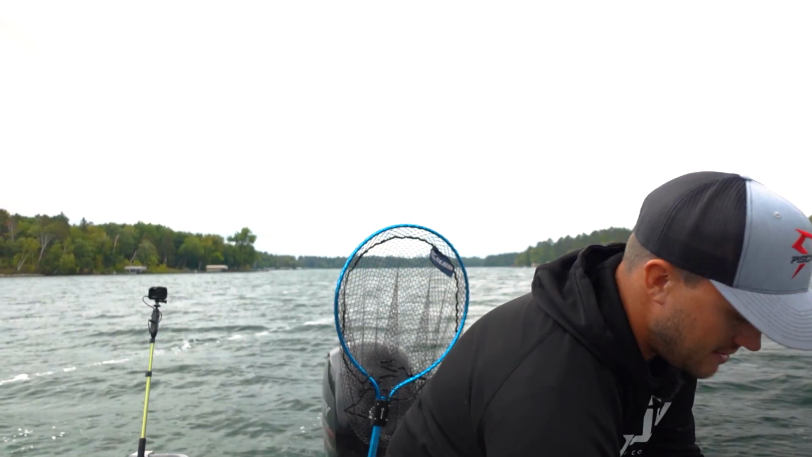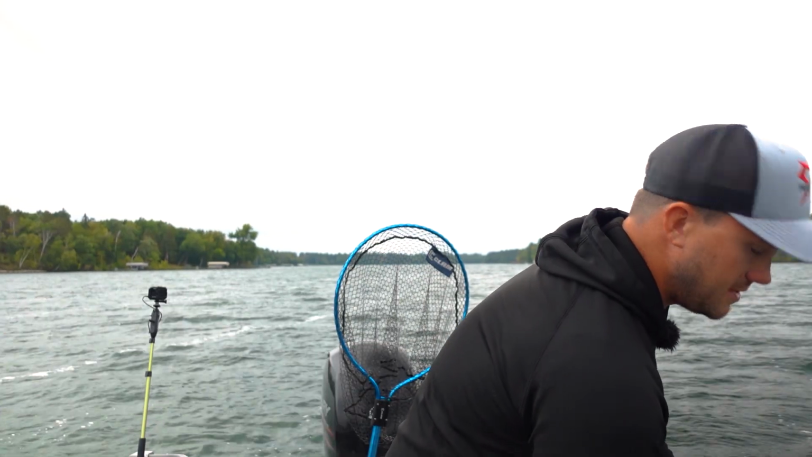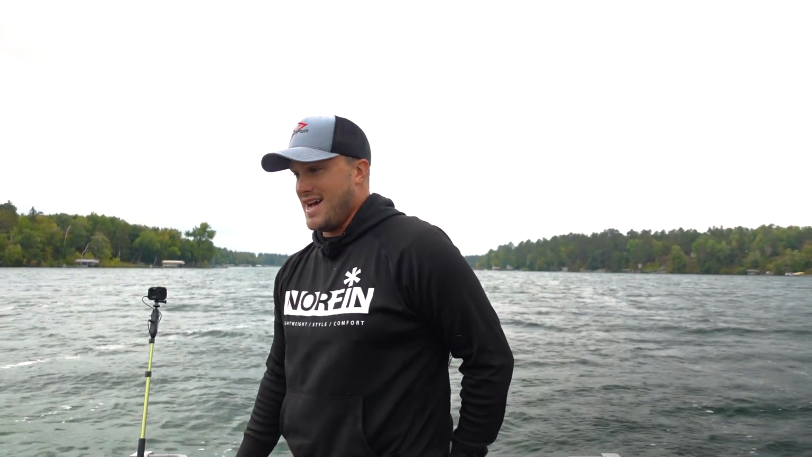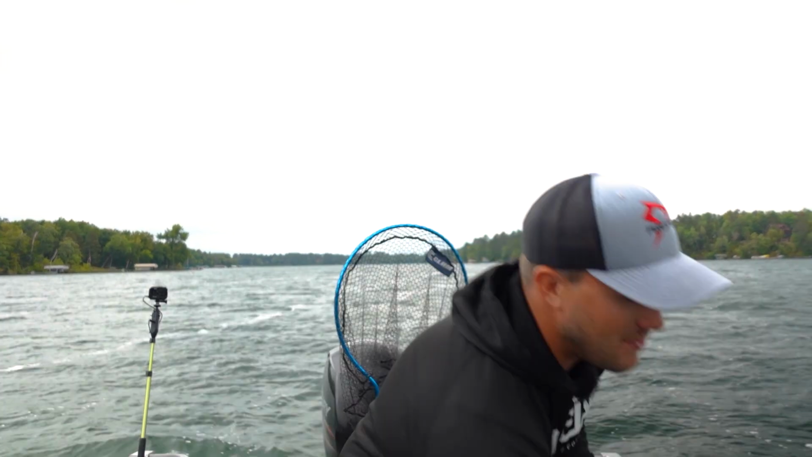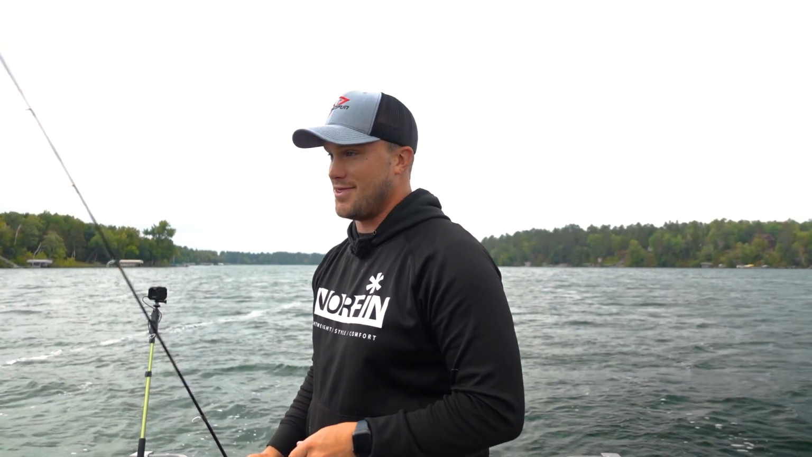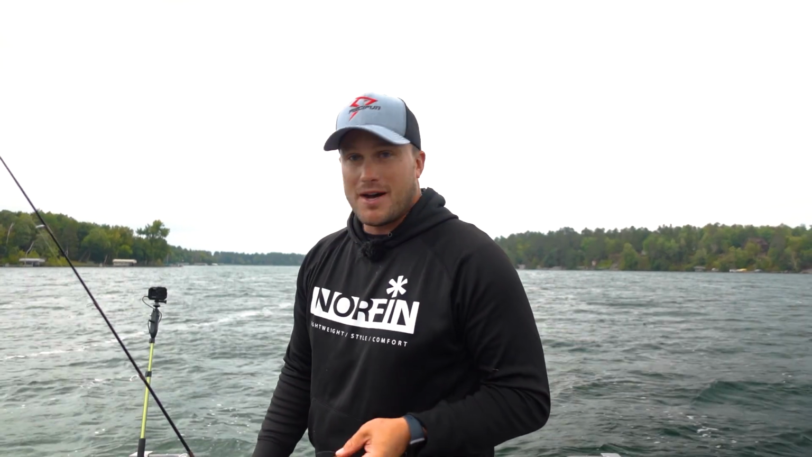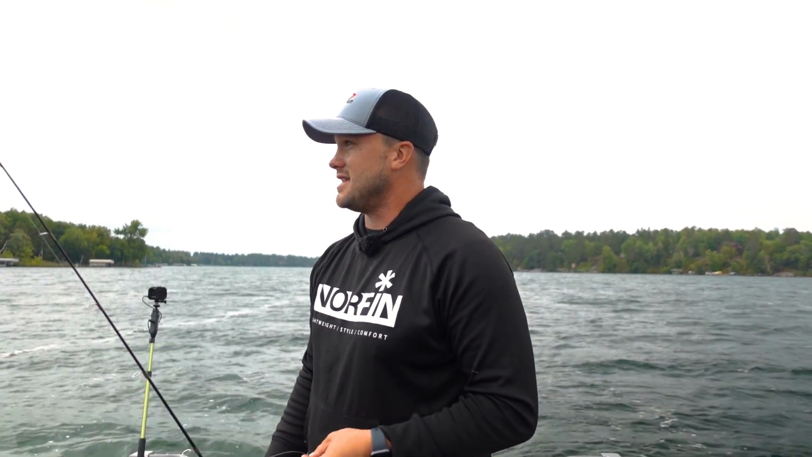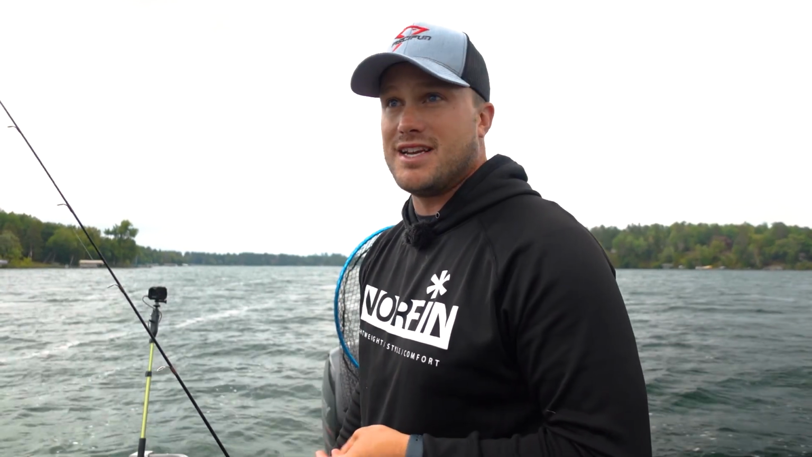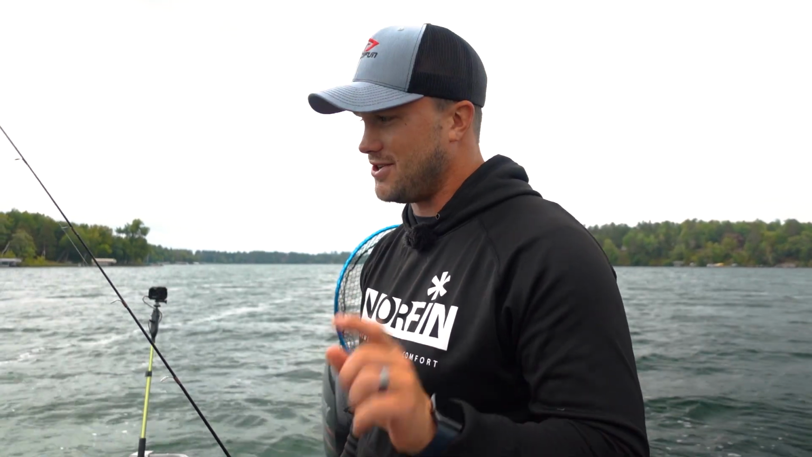Pretty good start. We've had a little cooler temp, so I wasn't sure what the bite was gonna be doing. And I haven't been out hardly at all. So I really didn't know what this bite was gonna be doing, but so far we've had about three casts and three bites on this pod of fish. Nice to see when you have a group like this that's relatively active. Given these aren't big ones, these are your 15-inch eaters, but I will take those all day long.